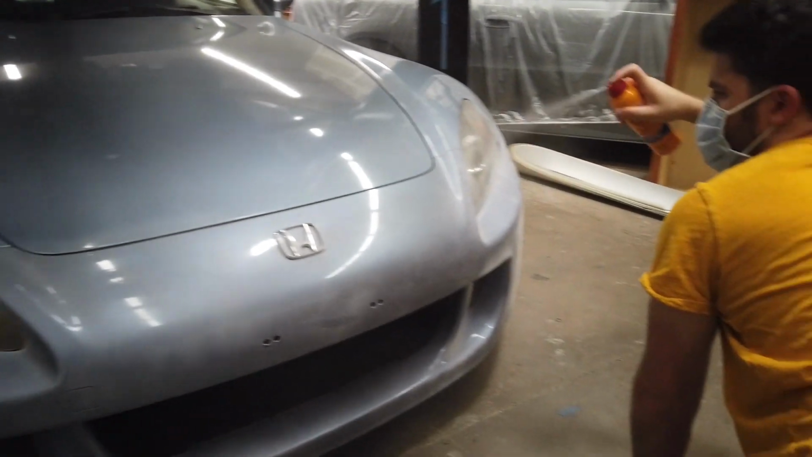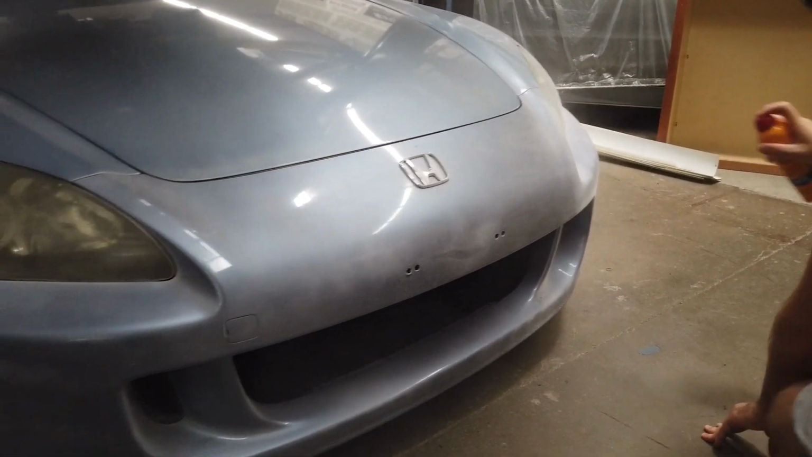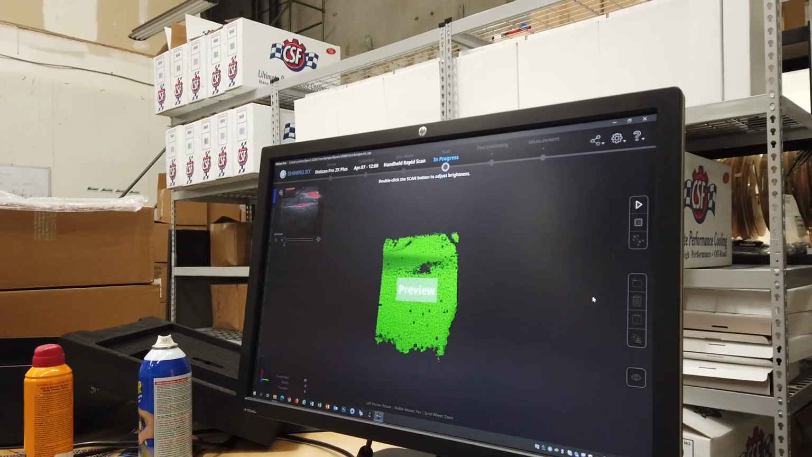And we are just trying to give it that knockdown from that gloss that the scanner can't really pick up. So pretty perfect. Start now.